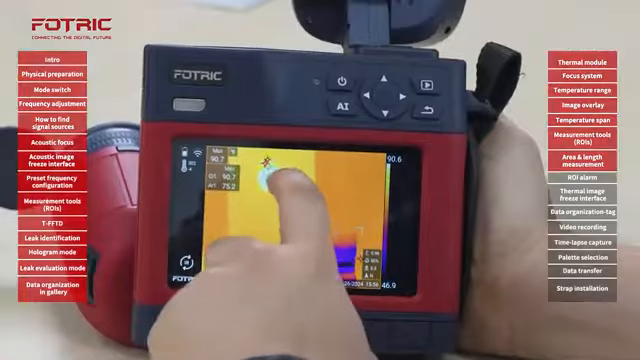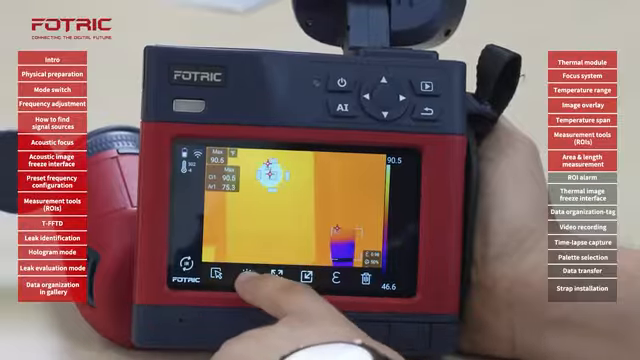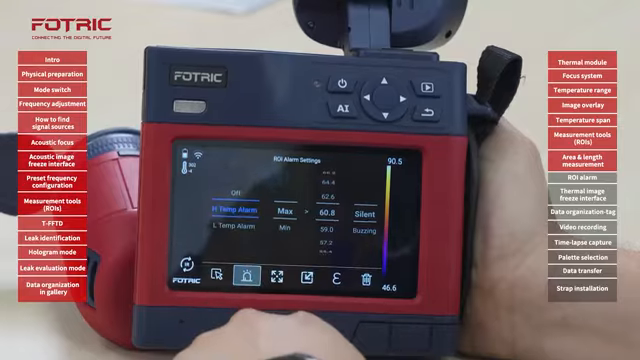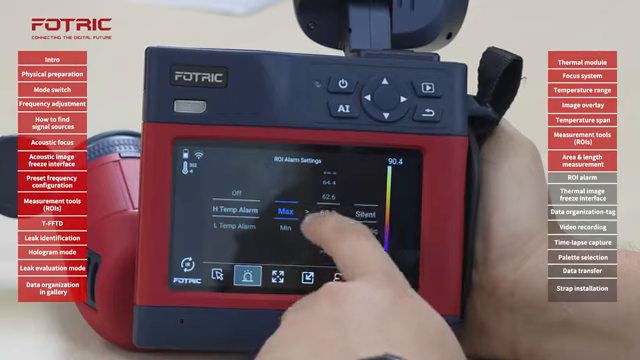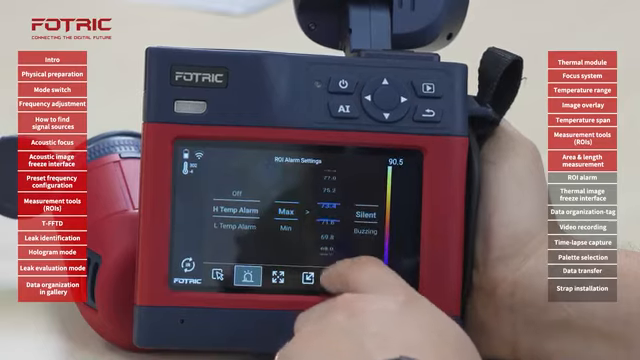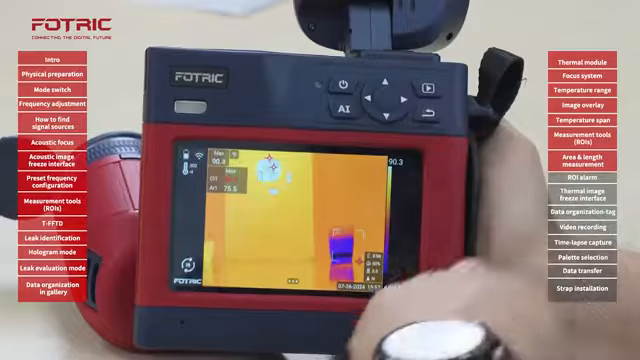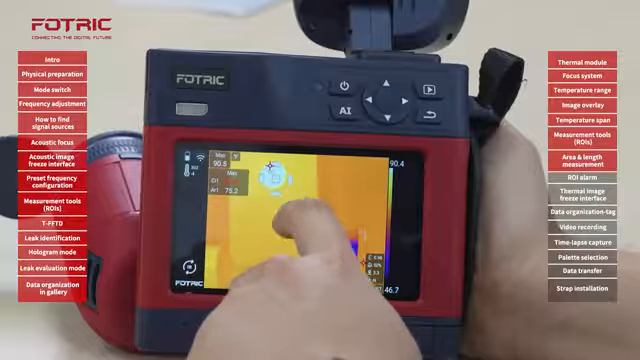Another useful and quick way to identify problems is by using the ROI's temperature alarms. First, I will tap on a specific area. I will open the sub-menu of that area, open the alarm interface. For this one, I'm going to set up the high temperature alarm. The maximum value, if it fulfills my condition, which is being above, let's say, 73, if I hit enter, then that value will change to red.